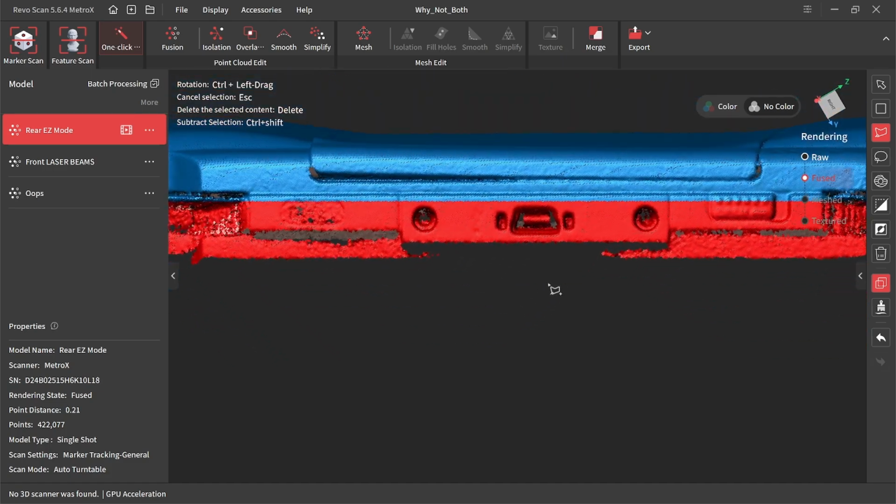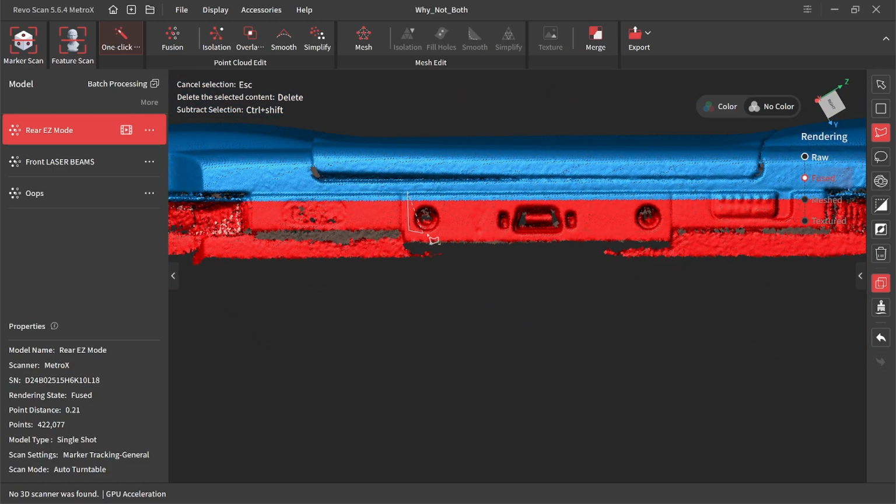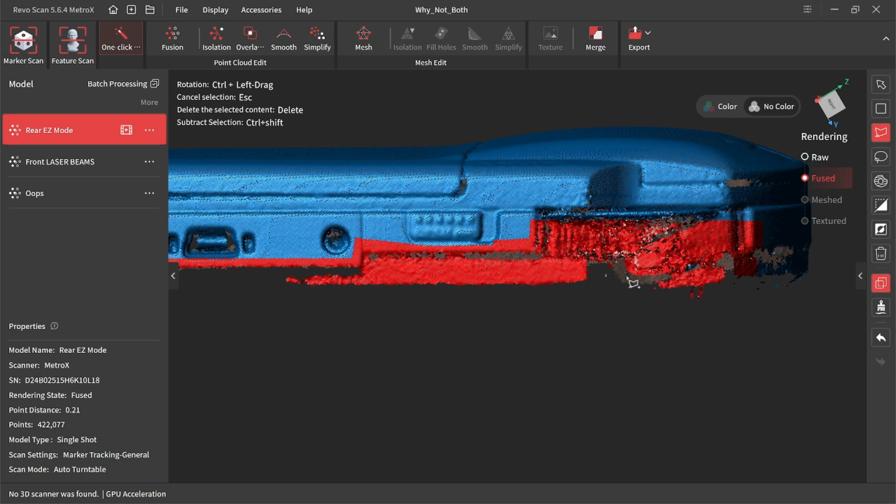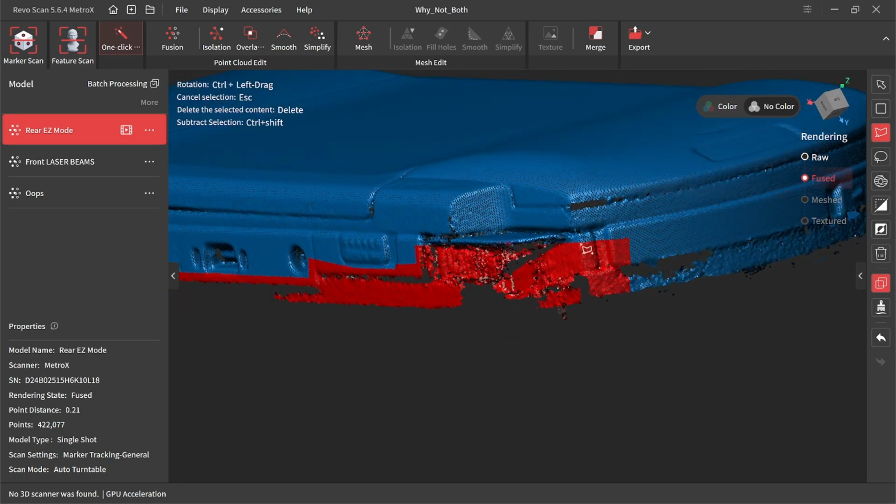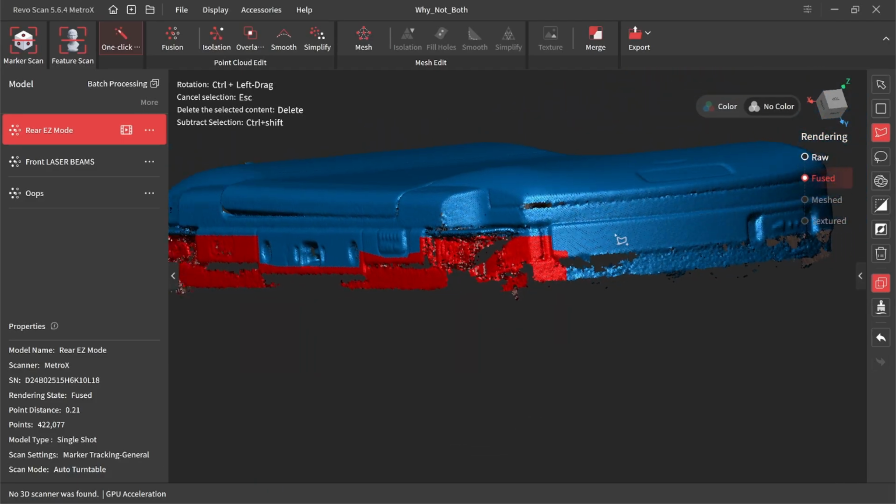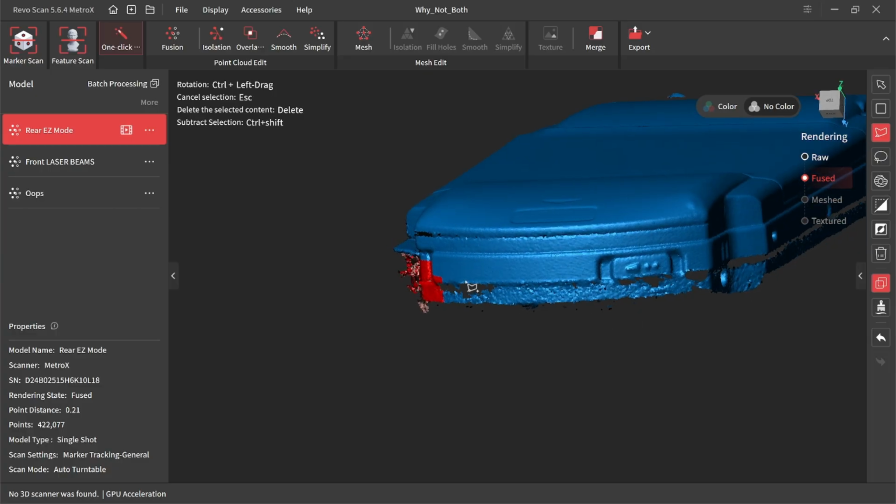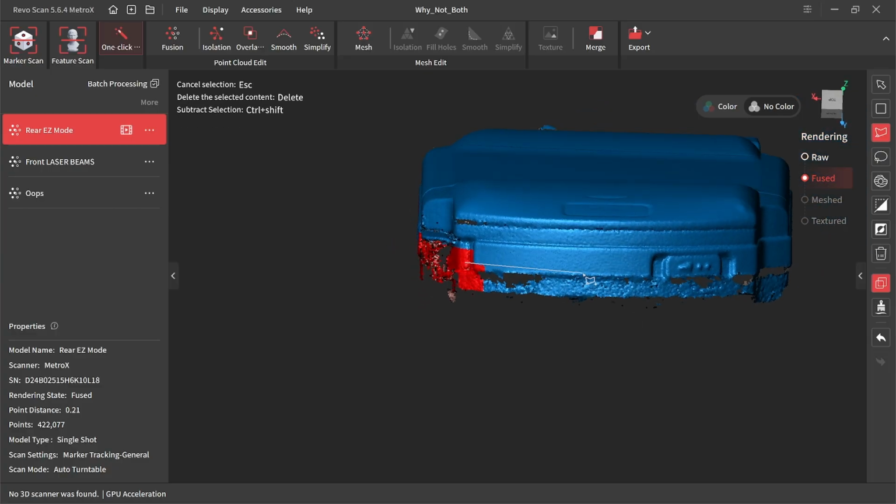Let's see, I kind of want to keep some of this USB port. It's really these noisy edges that I want to get rid of, but that, man, that one really did try hard. I've got to say, it did its best when it came to that shiny black material.